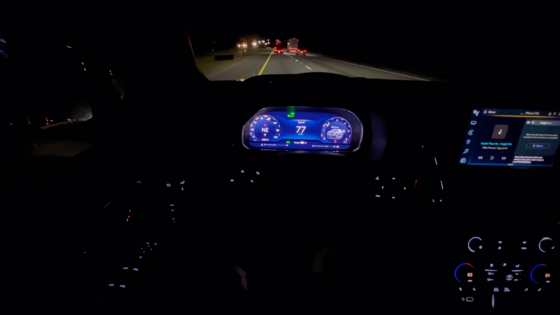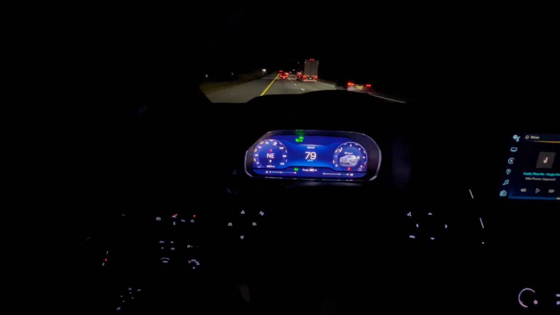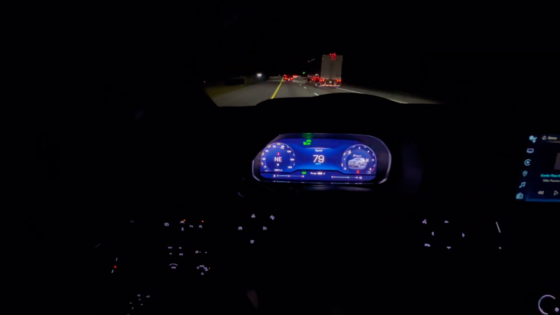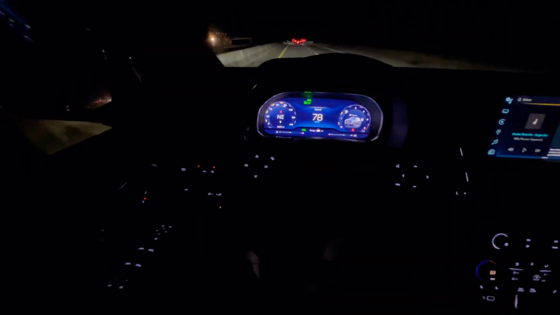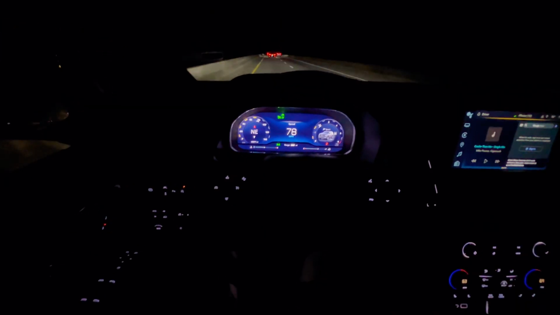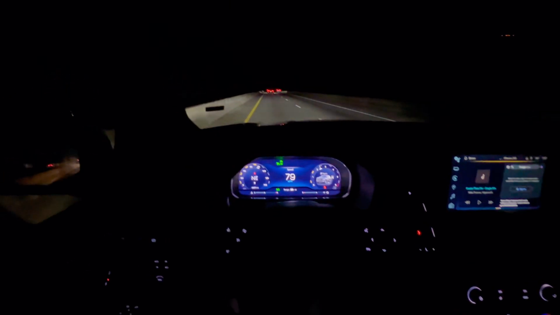It might be gapping me right now. Let me see something. Yeah, I think it's gapping me right now. Yeah, it's gapping me right now. Let me turn that off. Let me get close to a car. My wife up front, so I do this.